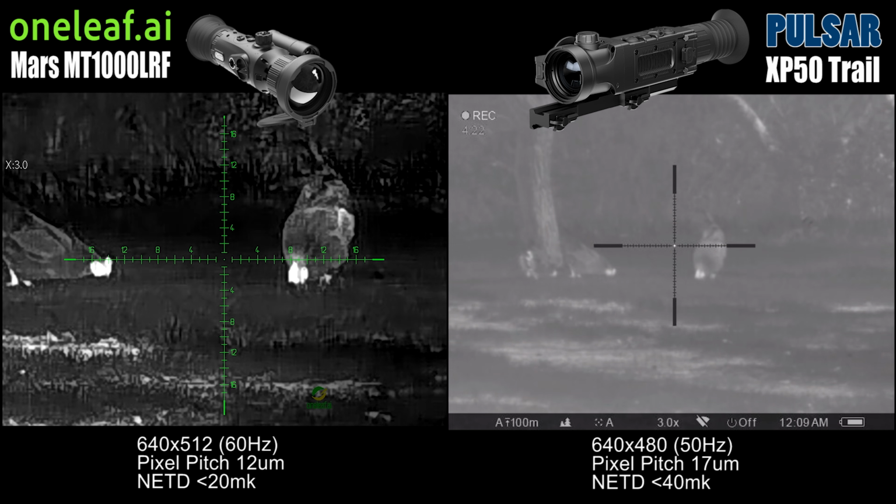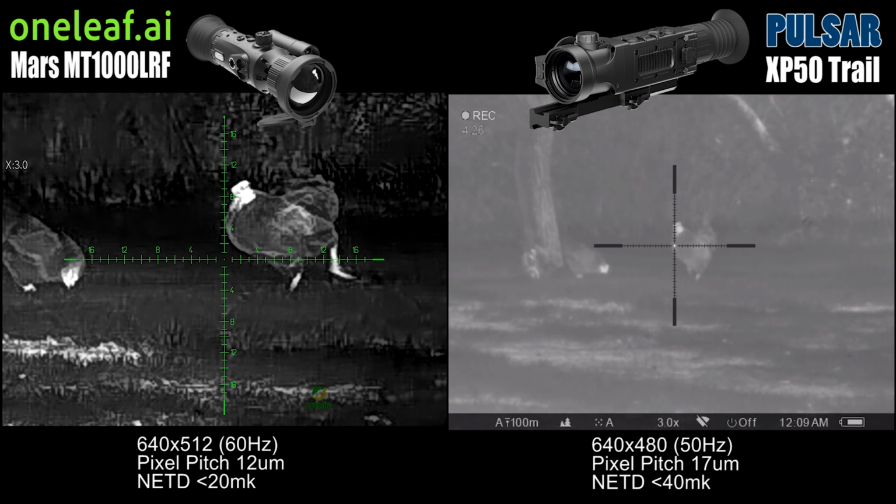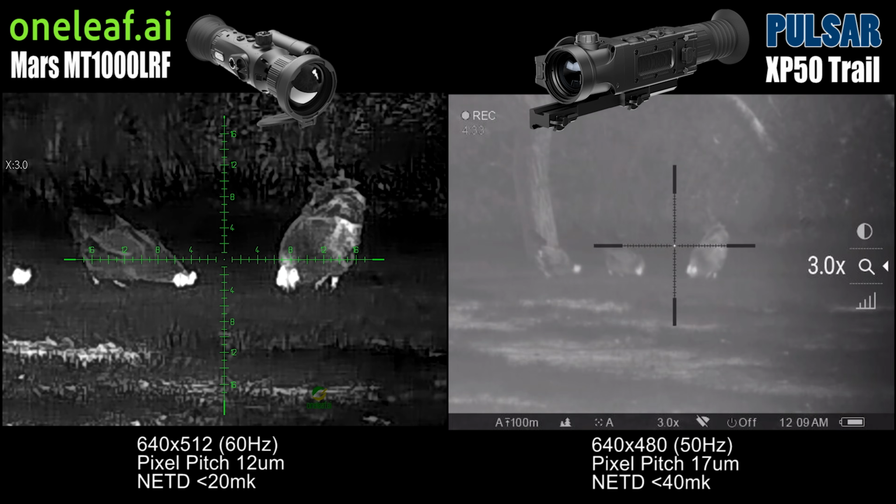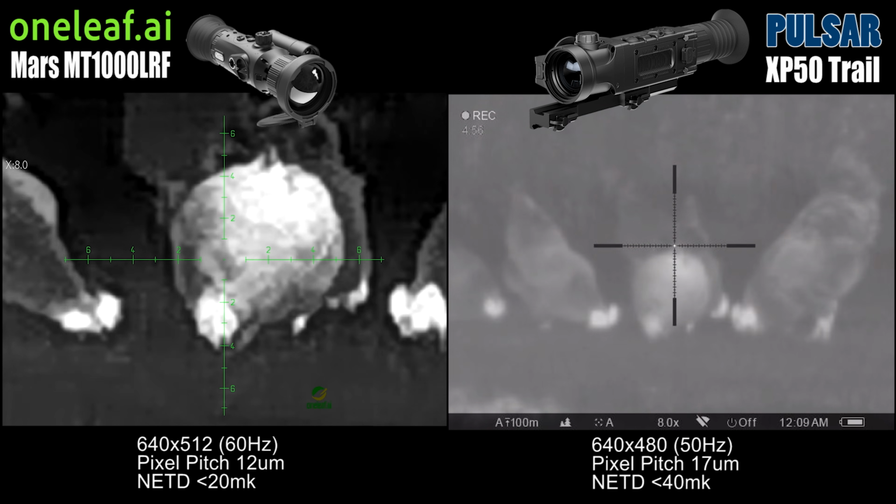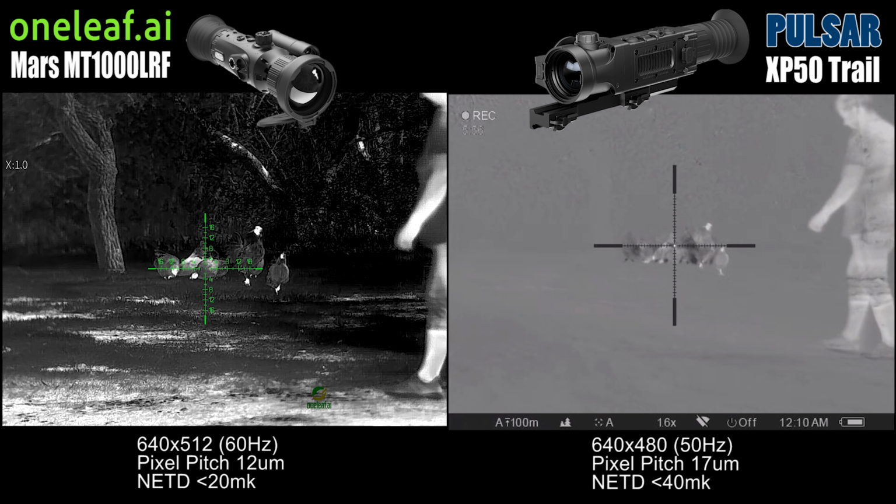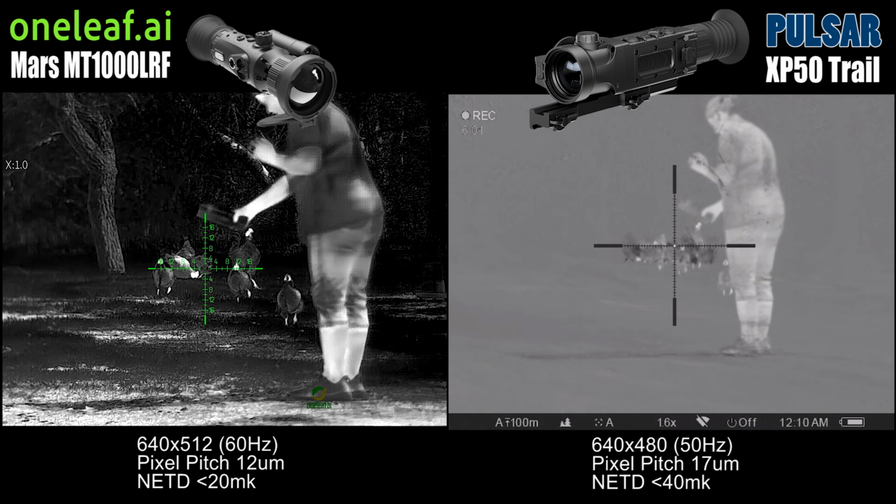So you can see as we're zooming in, it's zooming in on a digital image. And you can see the quality difference here. They're both 50 millimeter objective lenses. The other one is switchable. Then we'll go all the way up to cranking up to 8 power. And now we're on 8 power on both of them. So here's Mrs. Rex going to feed the birds.